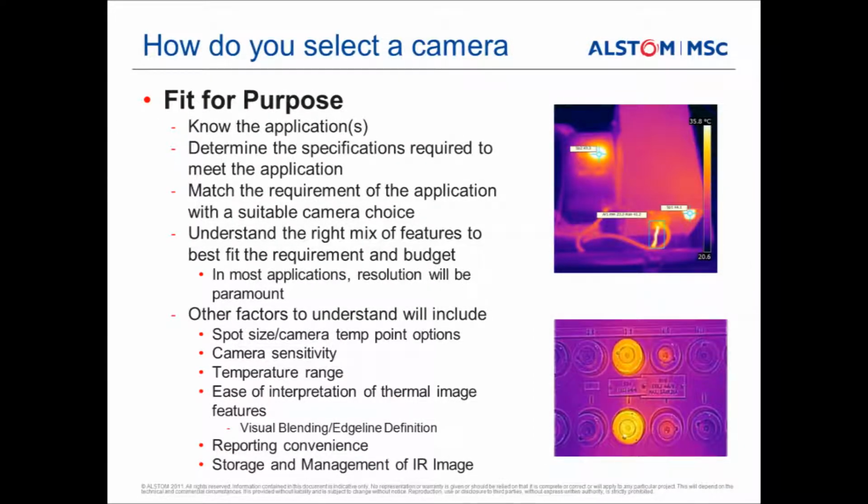So when I'm talking to a customer about thermal imaging, what I really want to do is know what their application is, because if I can do that and understand the types of things that they're going to be trying to measure, and explore other applications that they may be able to use the camera for, then we can actually look at the specific camera specifications that are going to meet the application that they have. So we want to match that requirement of that application, find a suitable camera for them.